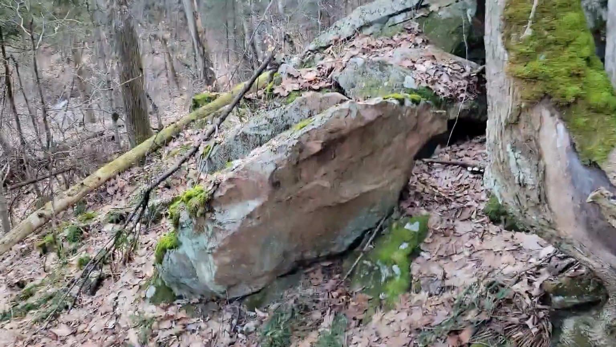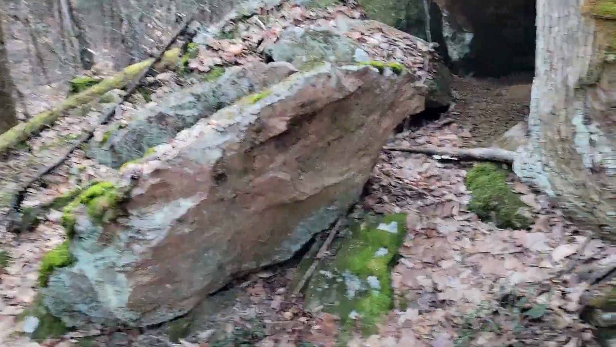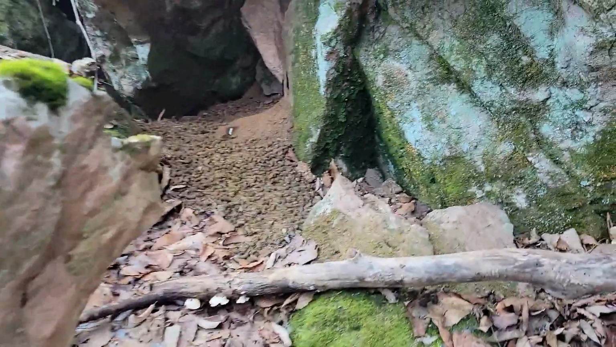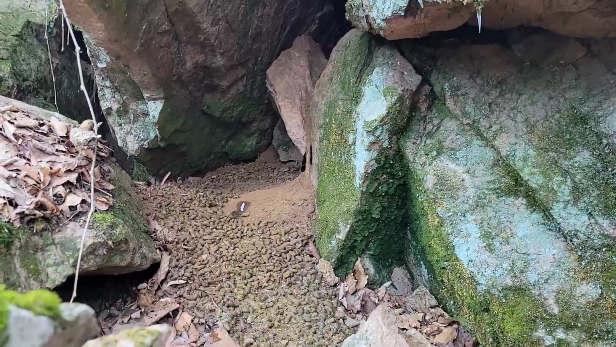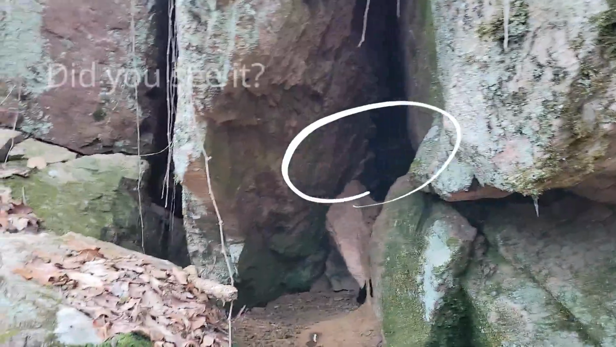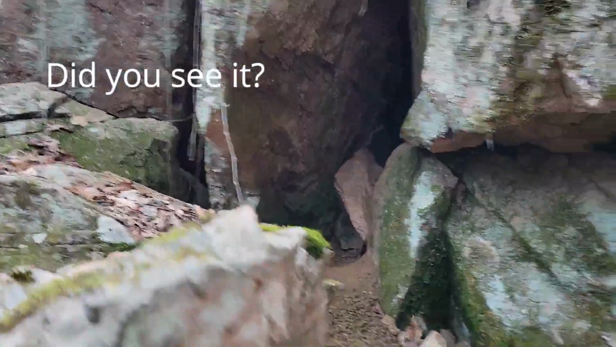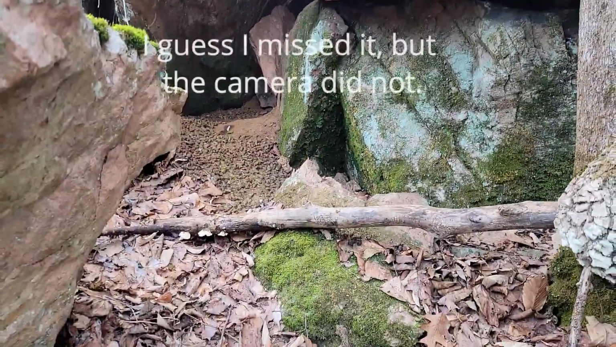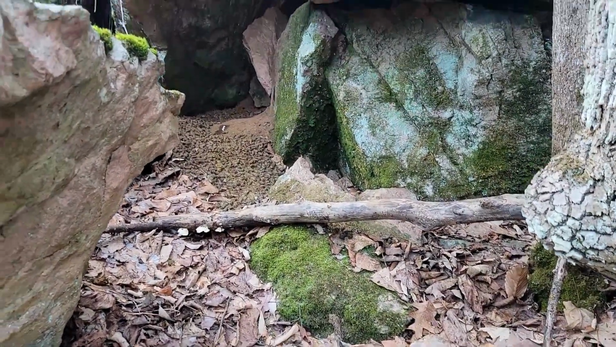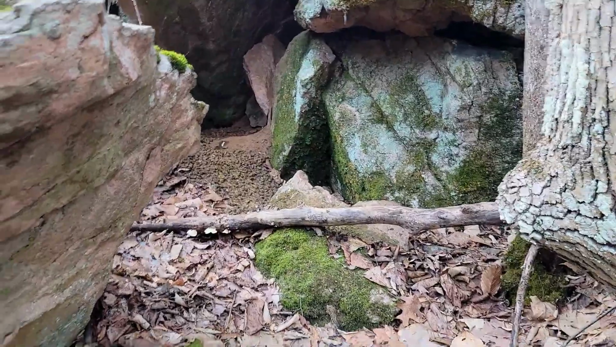But yeah, that's definitely, you know how I know it's a porcupine den? Oh, it's disgusting. Look at all that poop in there. That is gross. But neat cave. I mean, this is a cool spot. I think I'm definitely going to set up a camera here because other animals might come check out their den. So this could definitely be very interesting.